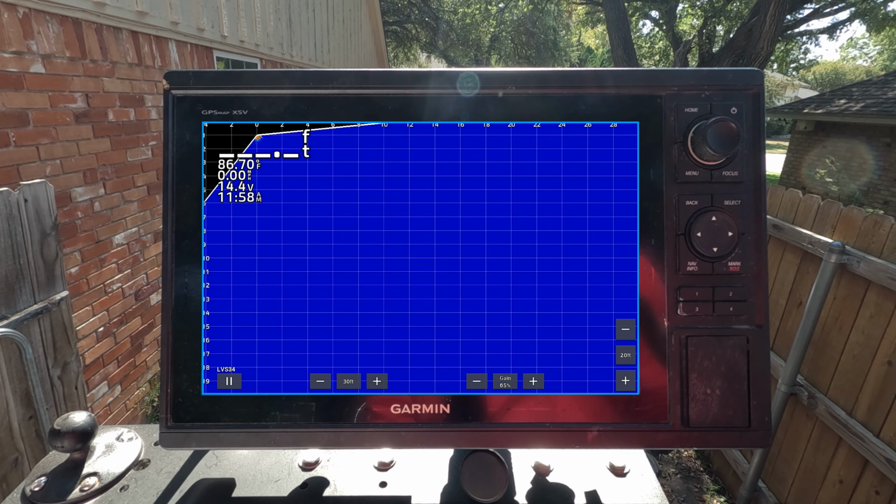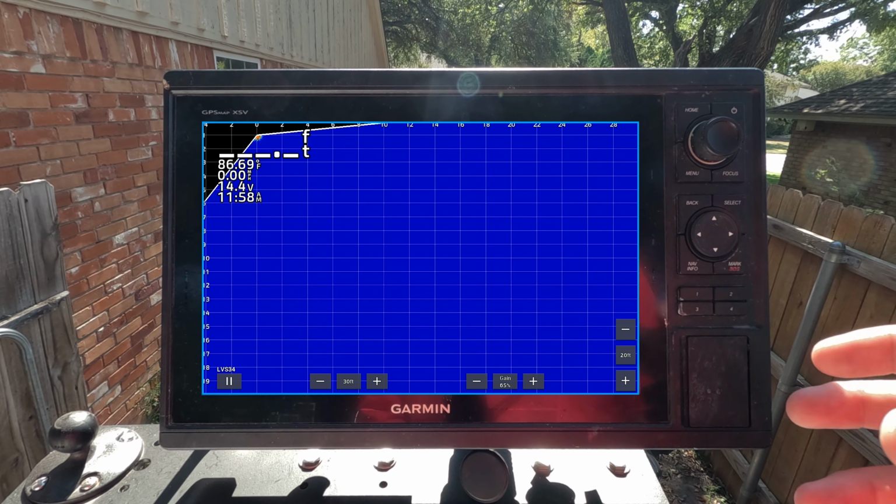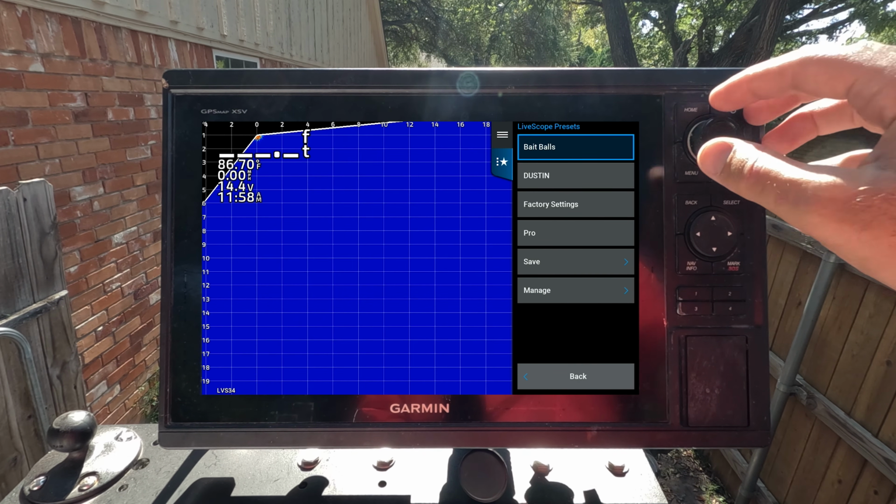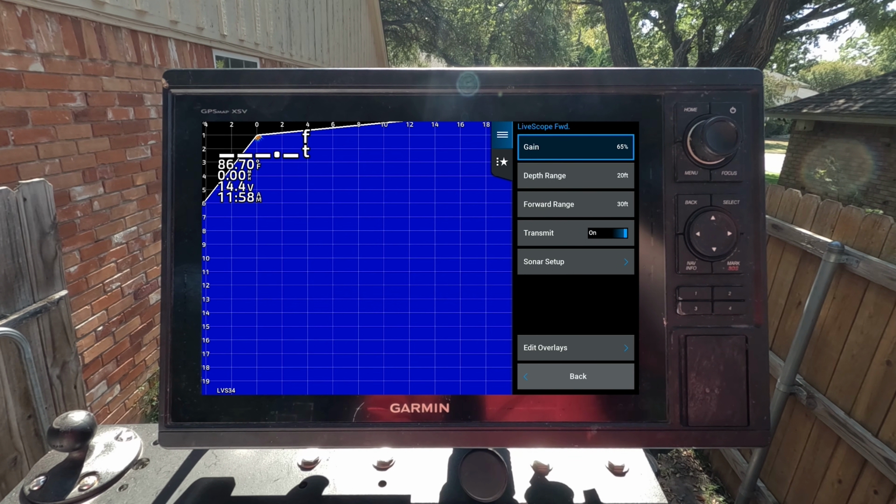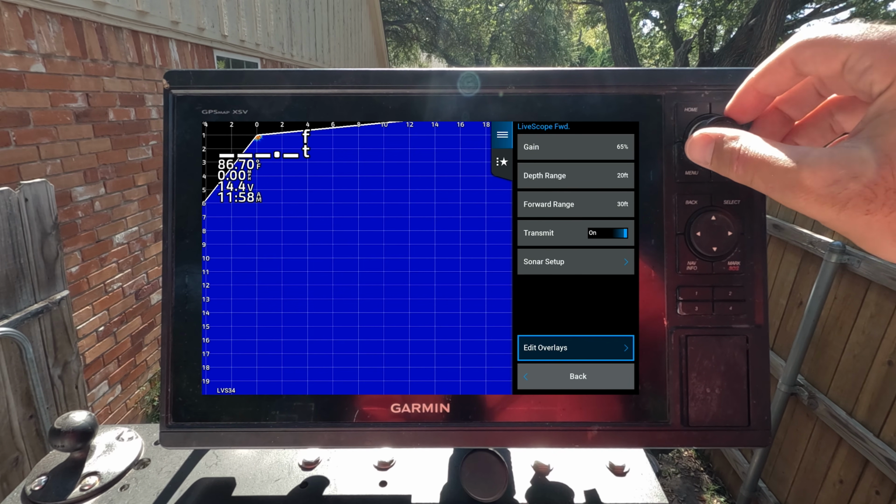Do remember that on the recording, a lot of times the Livescope screen looks a lot better on the recordings that you're going to see from us content creators than it does on our actual screen itself. I don't know why. It's a little bit more clear.